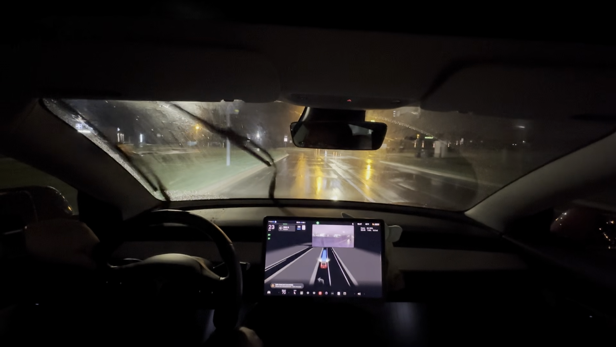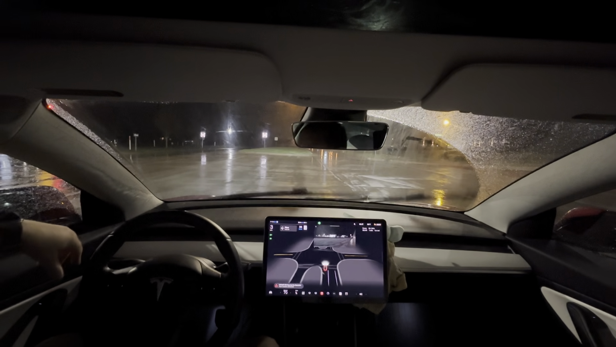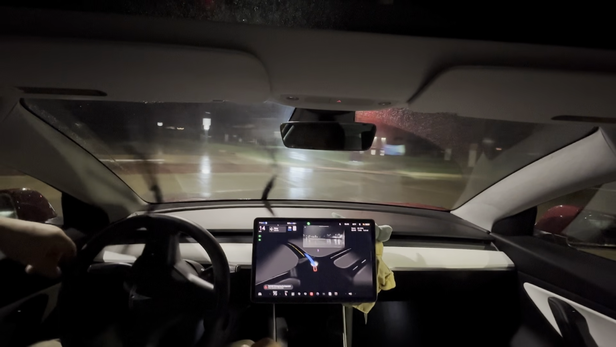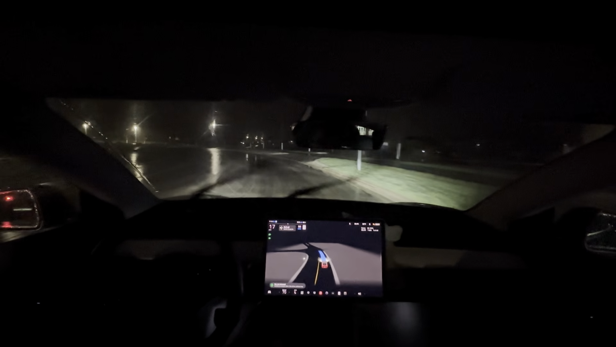Turn left onto Irish Drive. I'm gonna see it. Is it gonna stop? It's gonna stop. Like I said, sometimes it goes. No, it's not gonna go. I'm having to tell it to go. And it did a jerky motion there too. I think from a reflection, saw a ghost.